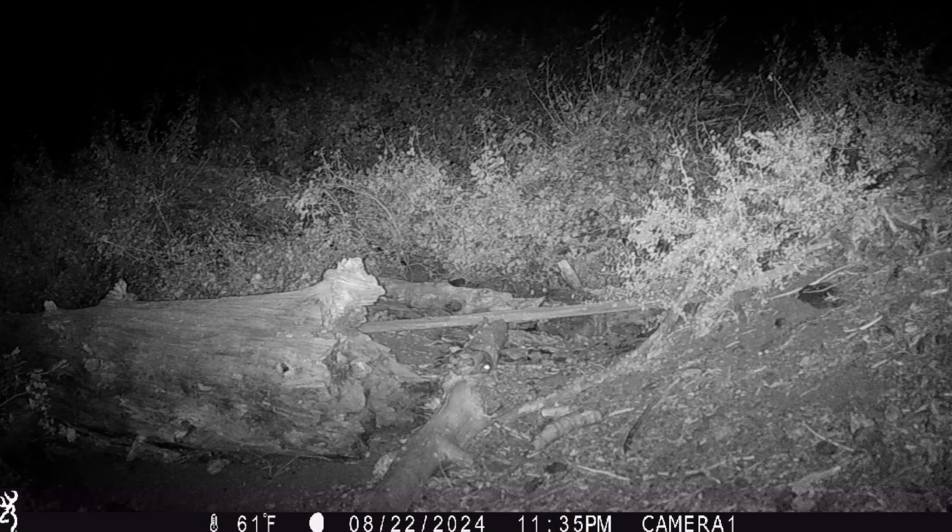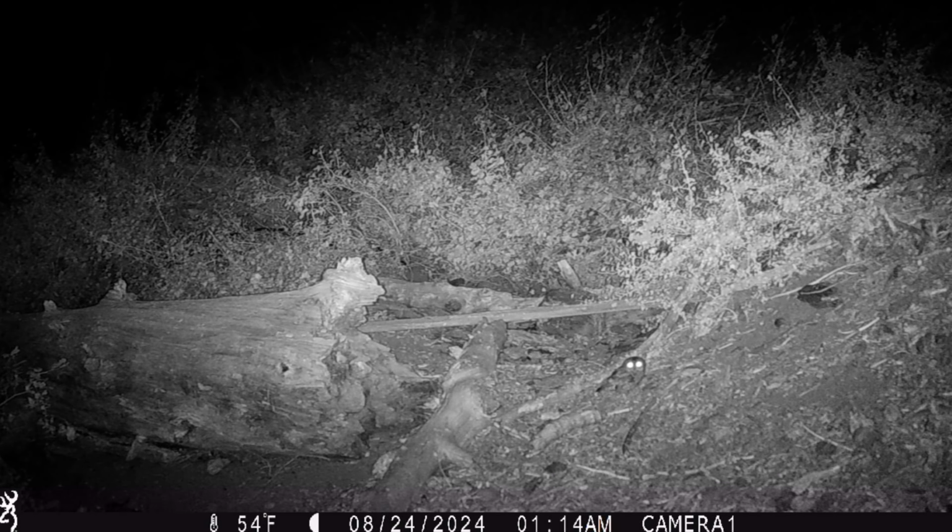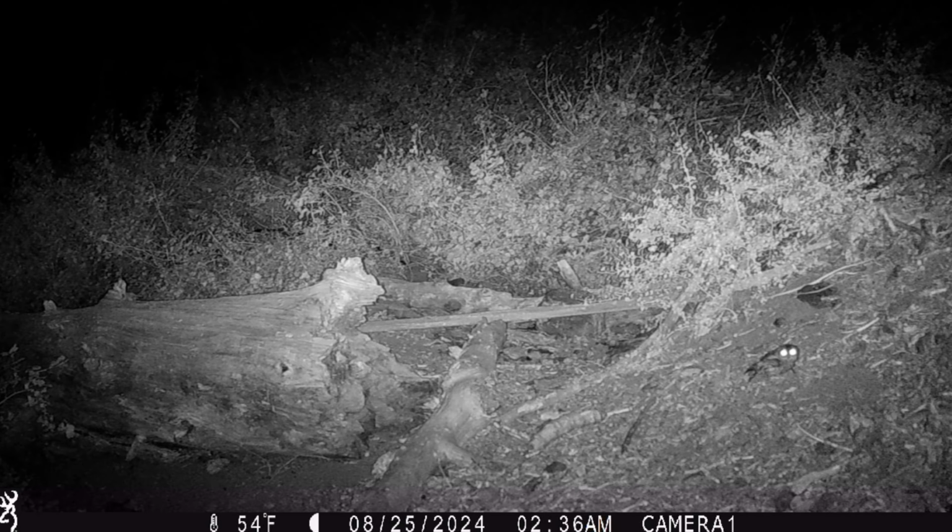These next few clips are kind of cool. This is the California Saw-whet owl. It gets its name from the call that it makes. I've never heard its call, but I have seen these owls out there. These are the smallest owls in North America. Their diet primarily consists of small rodents and insects. It looks like this guy's probably hunting insects.